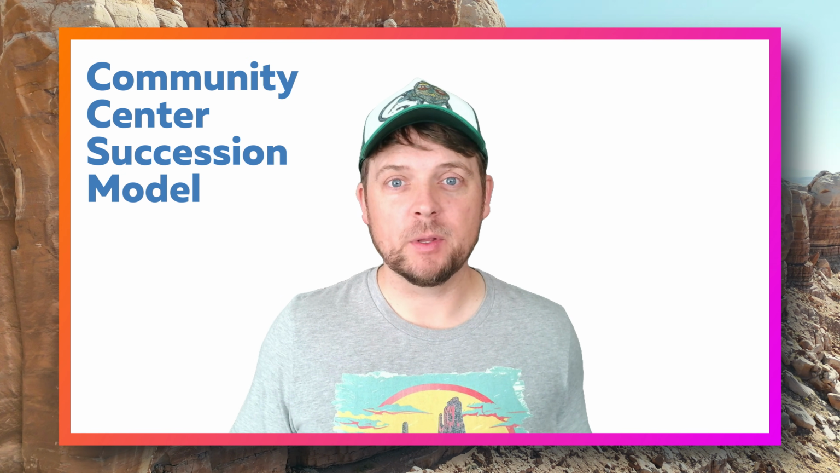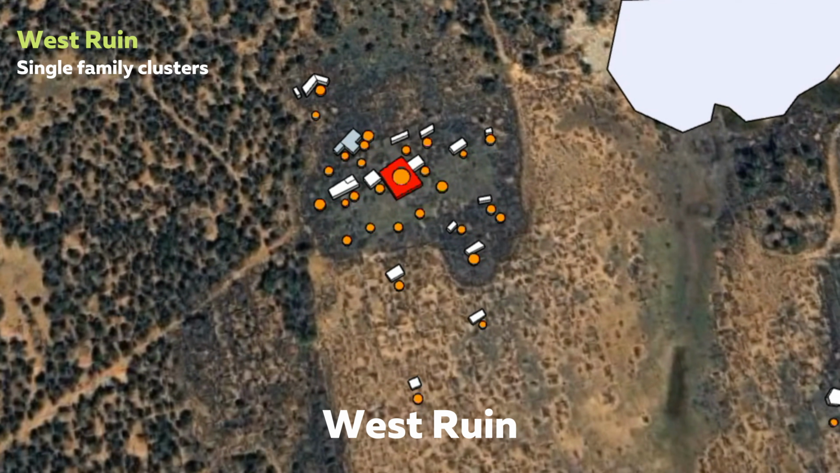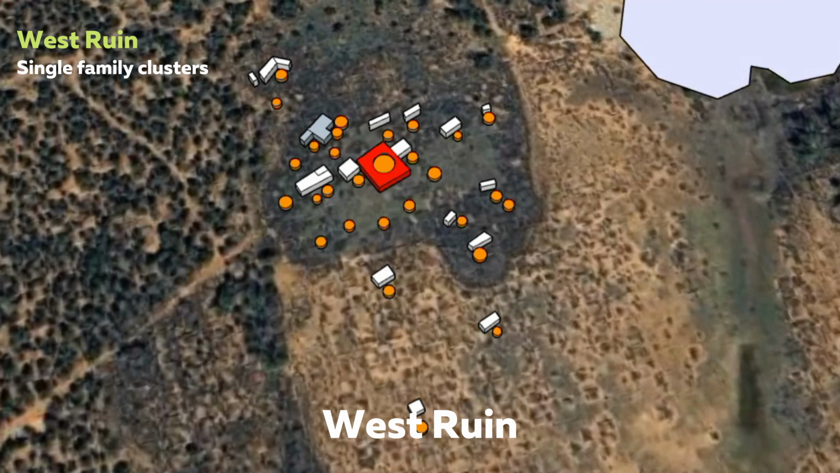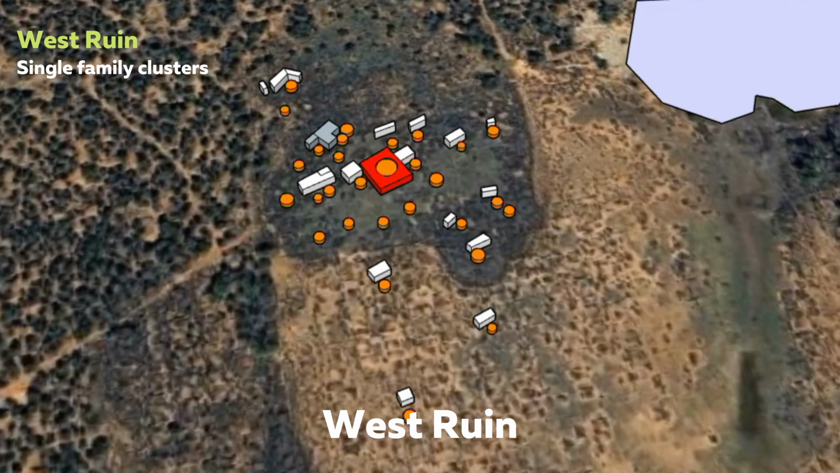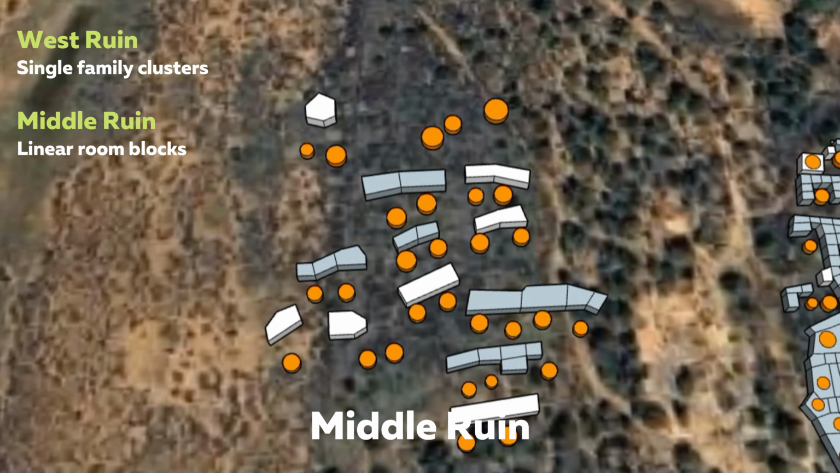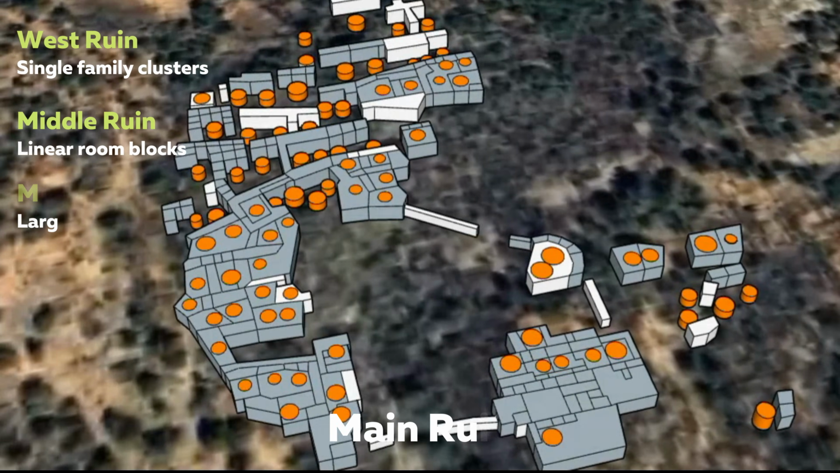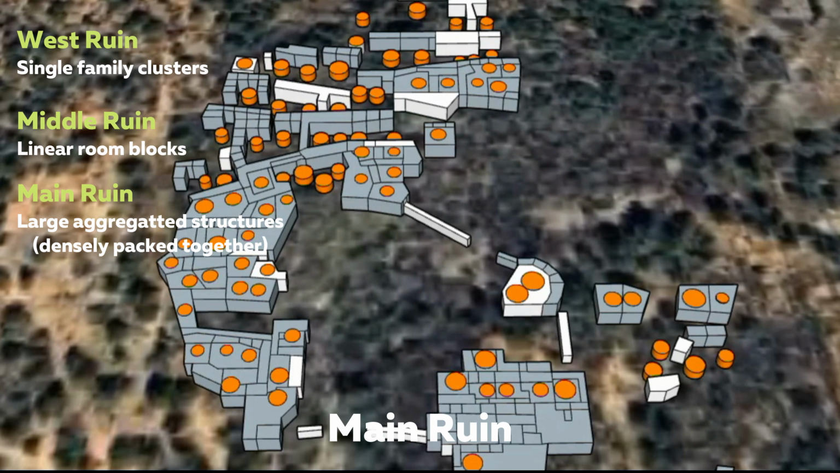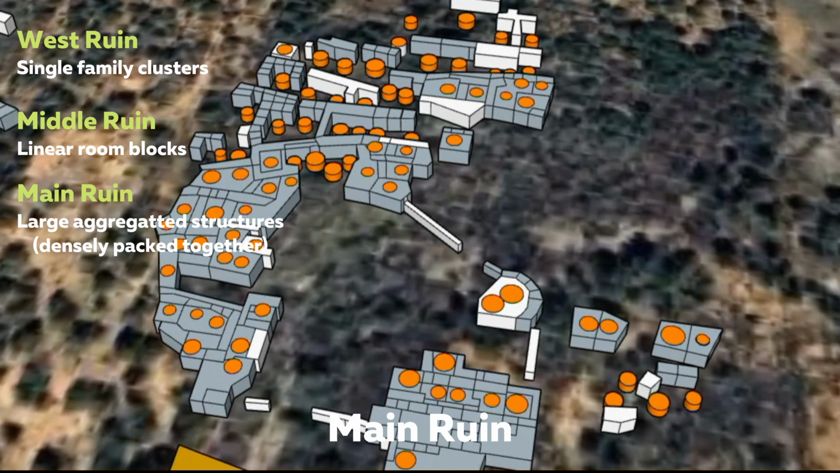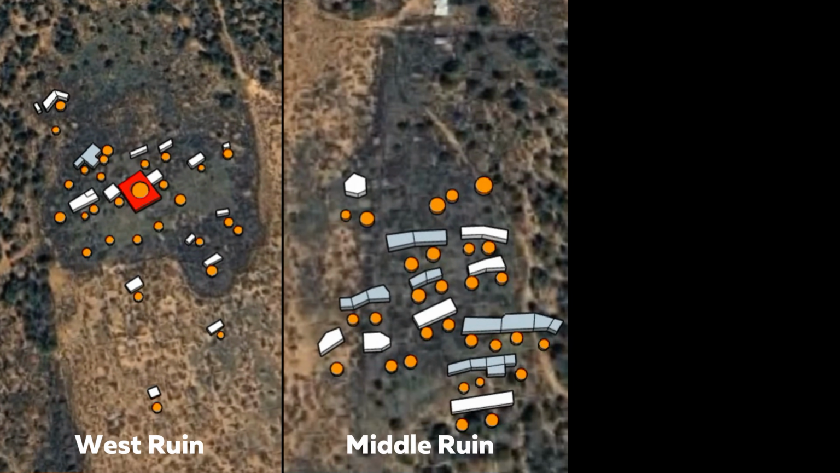These sites stand out as a fascinating example of the community center succession model best described in the article. The West Ruin initially consisted of single-family clusters grouped around a great house. This arrangement was later replaced by a village characterized by linear room blocks with multiple kivas, evident in the middle ruin. Finally, the site evolved into a large, densely aggregated village, showcasing a dynamic progression of settlement patterns over time. The 3D model provides a clear visualization of how this community evolved.